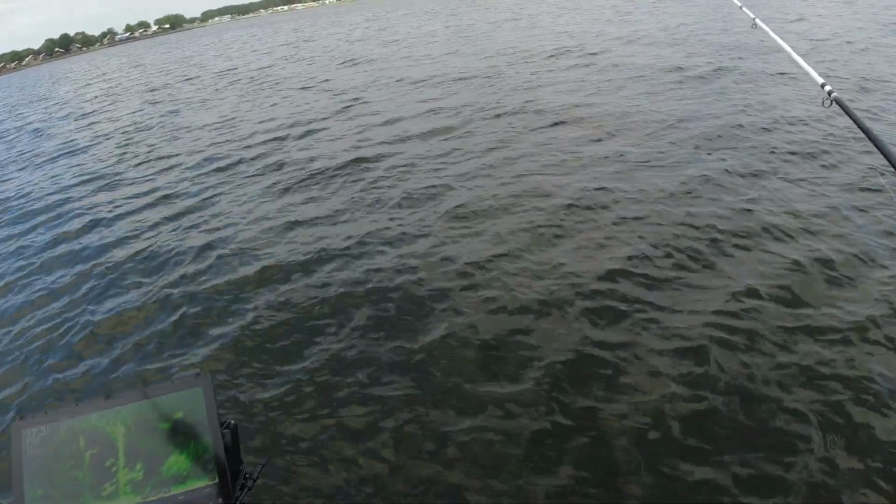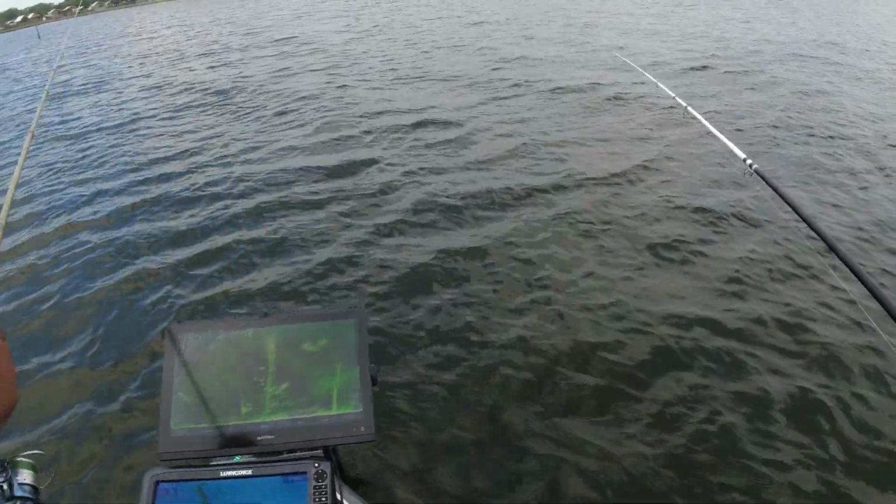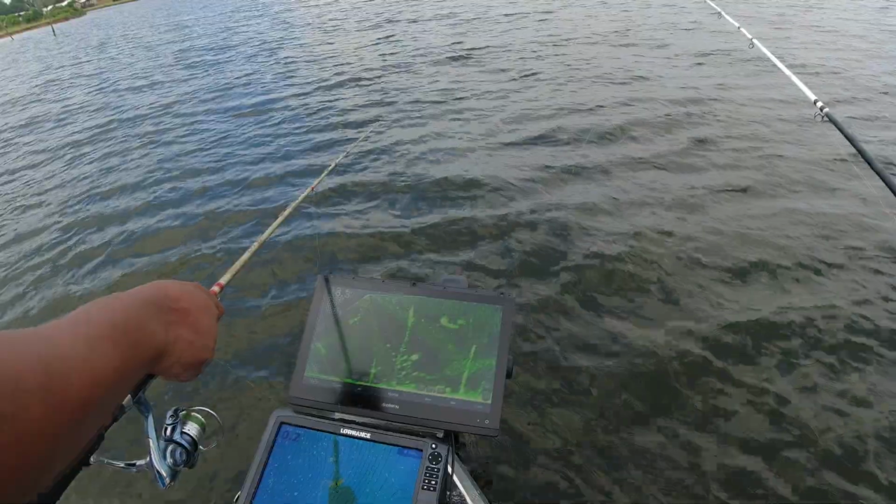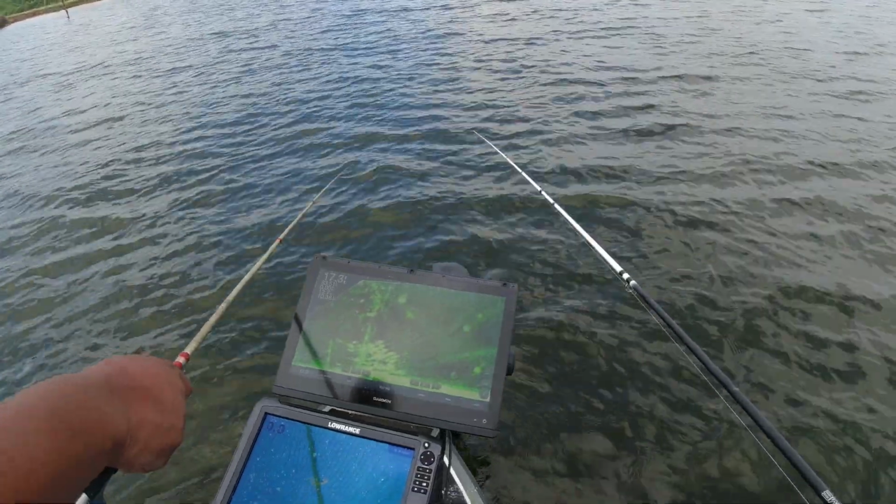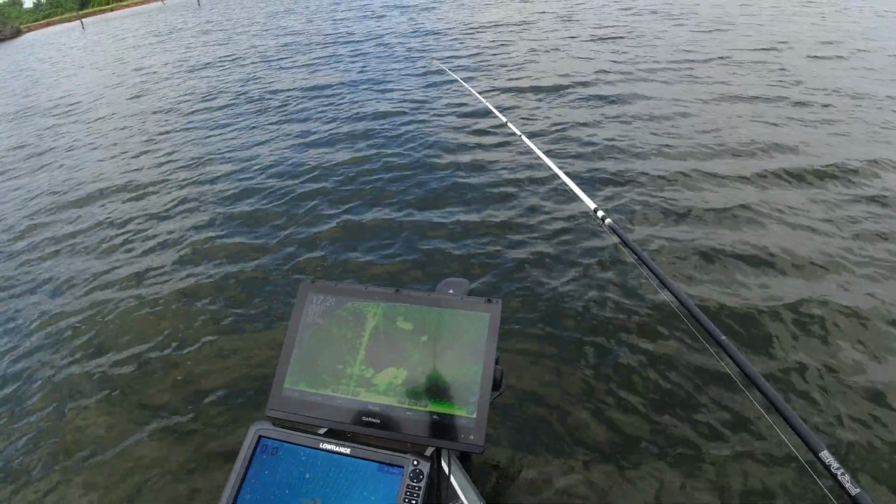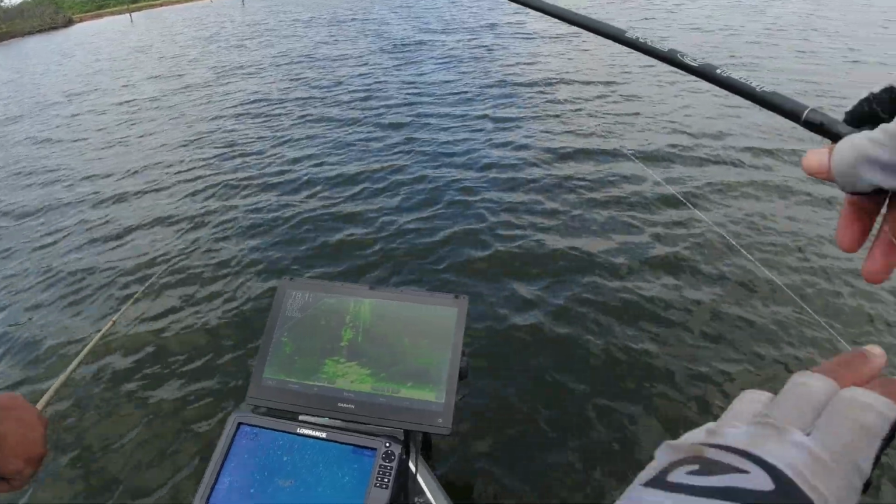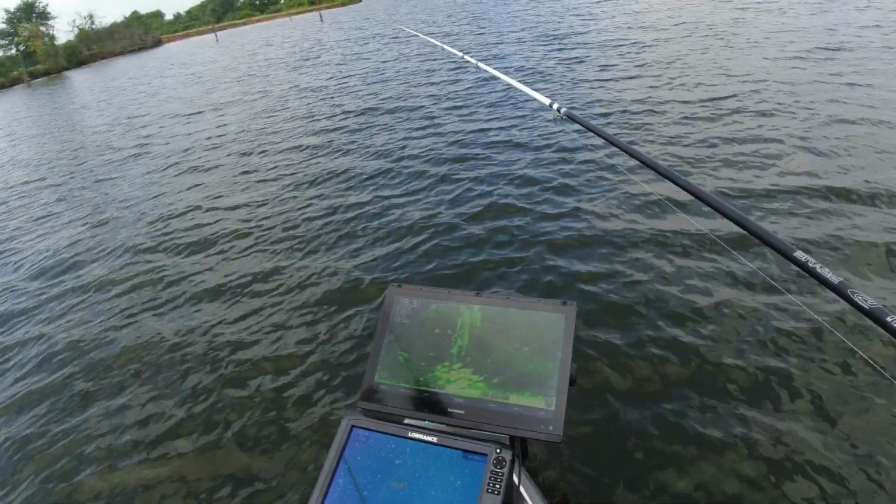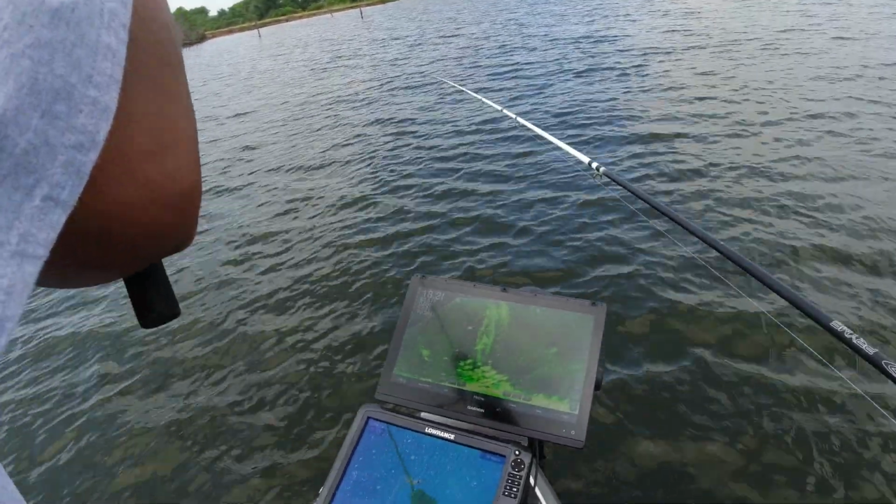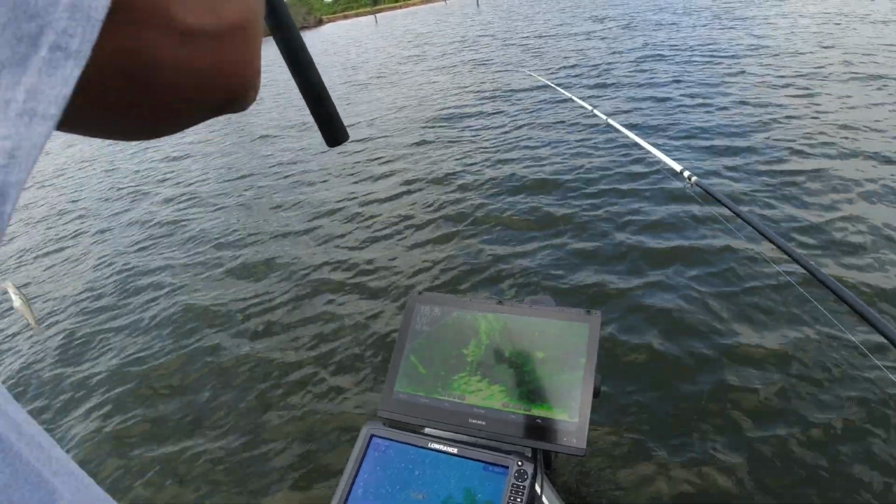That's where the big mama's at. It's crazy how the angle, you know what I mean? There you go. Put a bigger gap between my weight and my jig. Put a bigger gap in there.